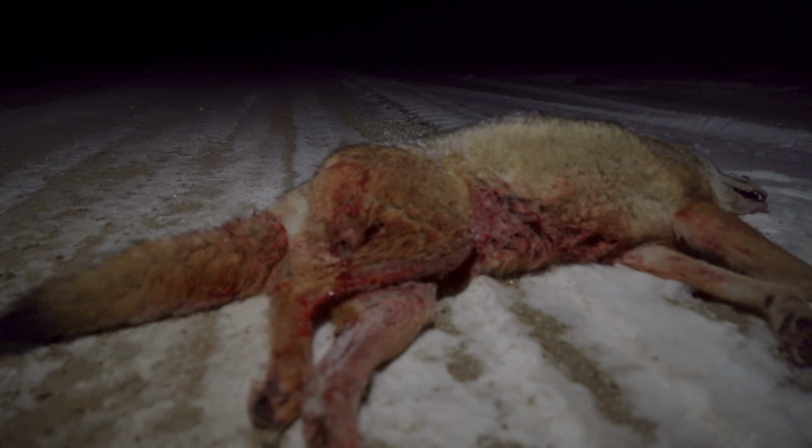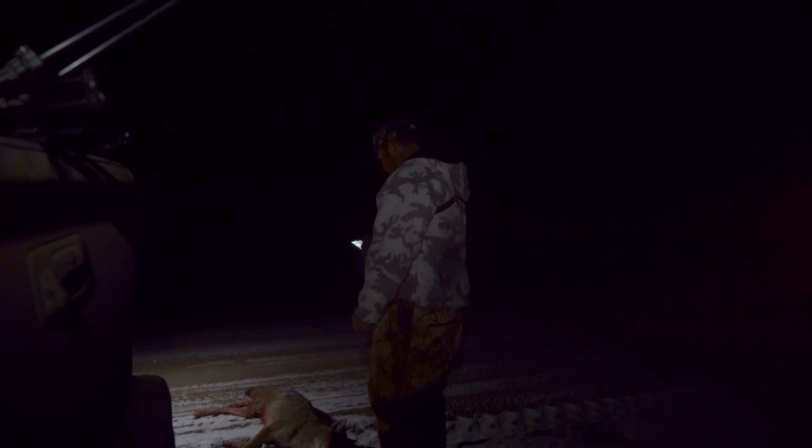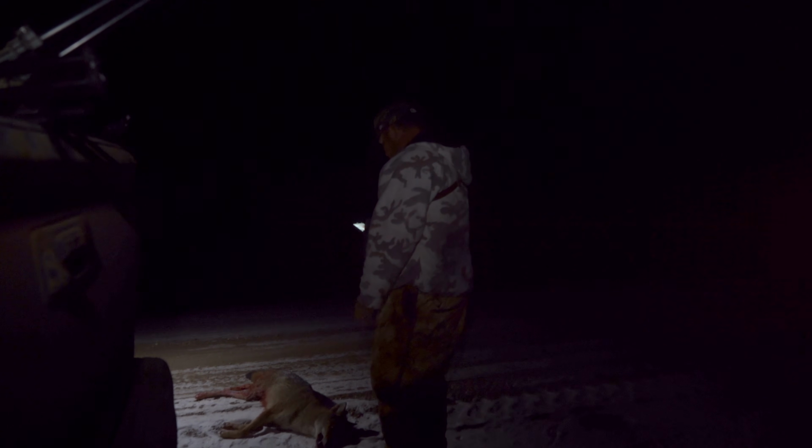These came out of the tree line to Blondie Longhowls within the first minute, stood there about 40 yards, and they were hard to the left. We had a little miscommunication, but we got one in the truck.